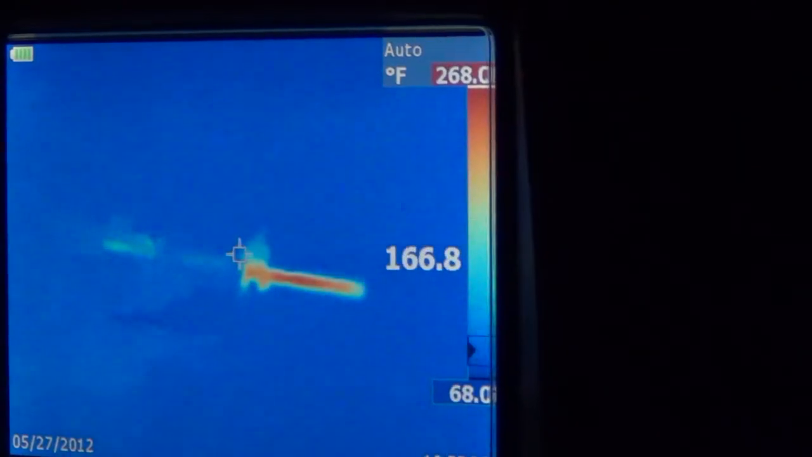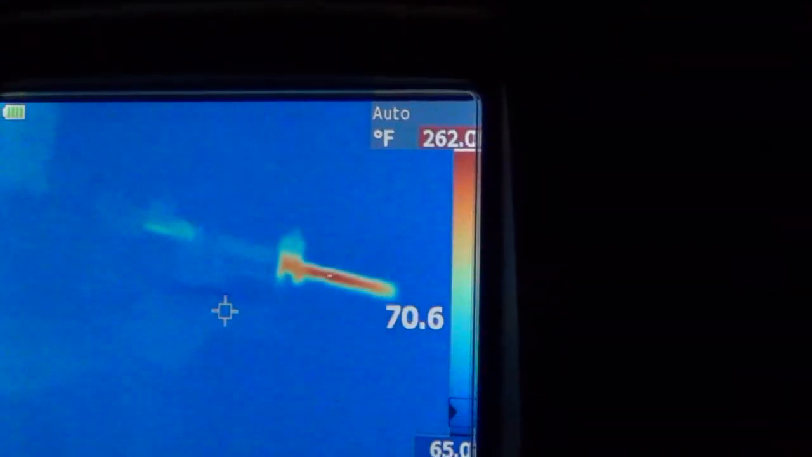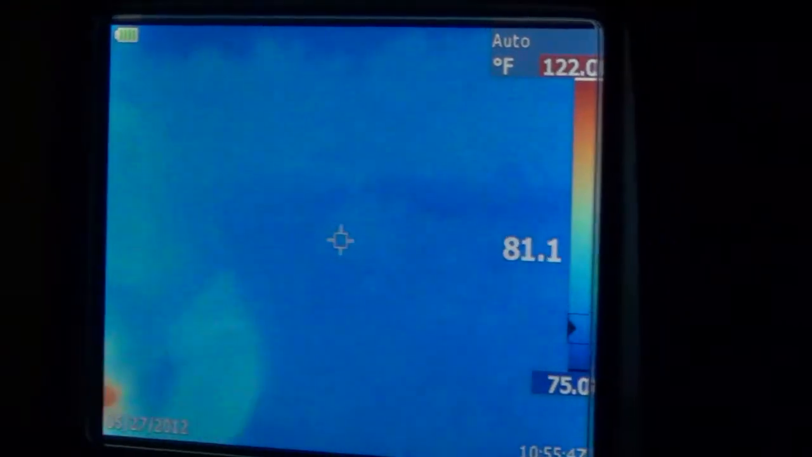Everybody good? Any heat on this? Not really. No, not really. You're about mid 80s, 90. Handguard is doing a good job. Mm-hmm. That's a nice handguard.